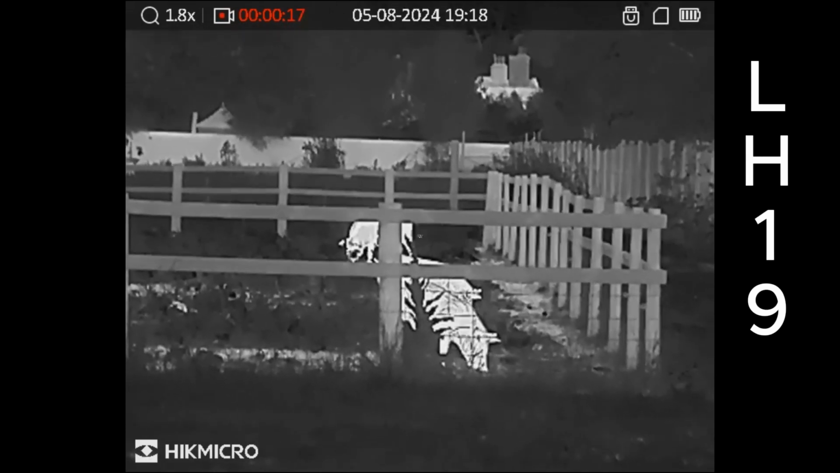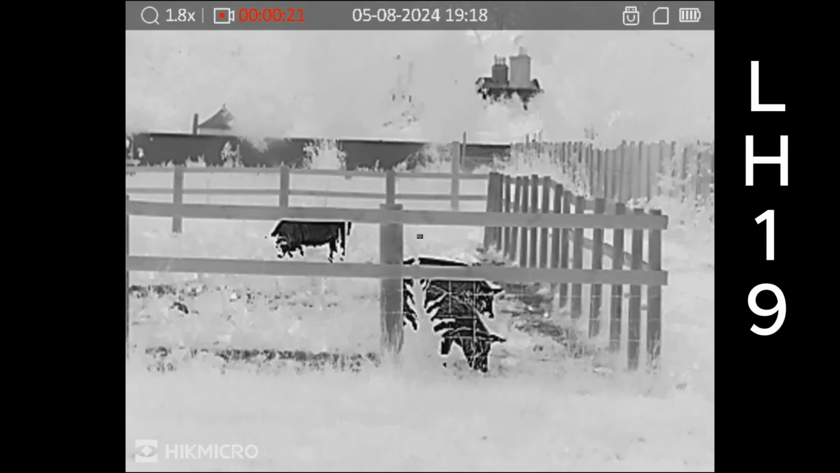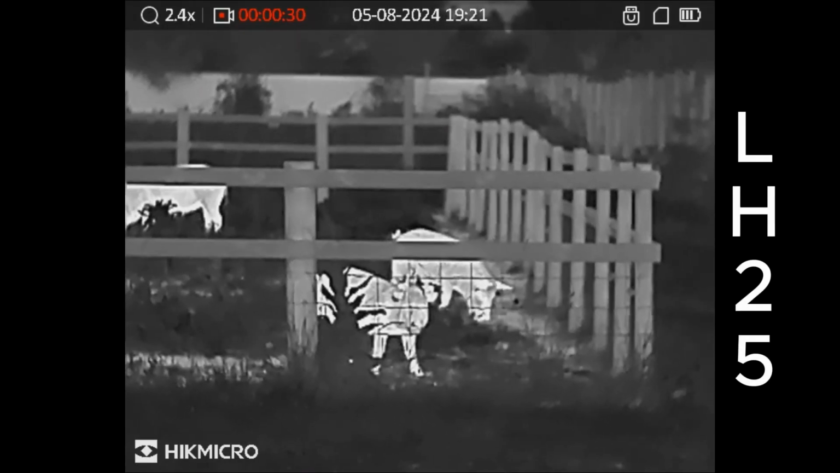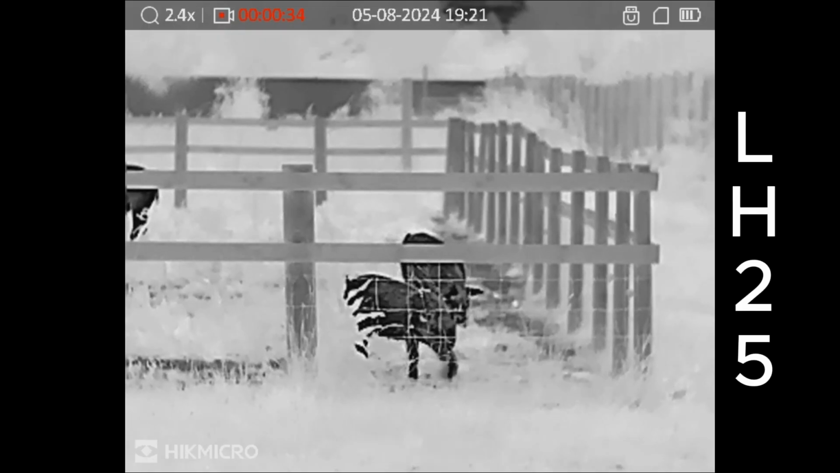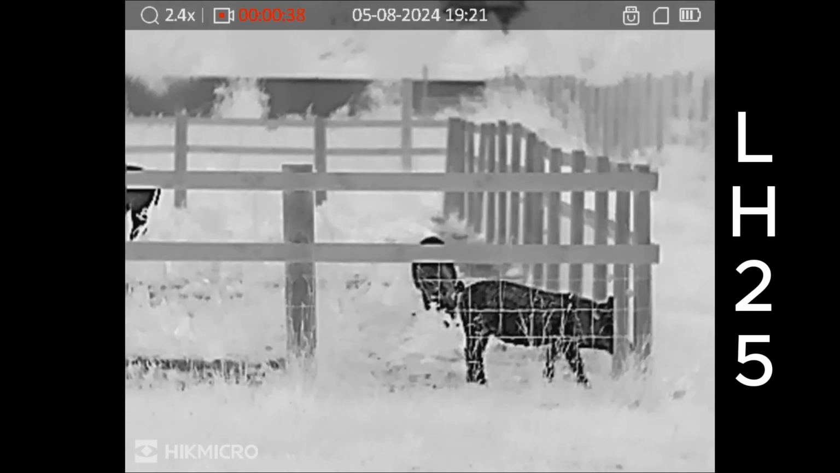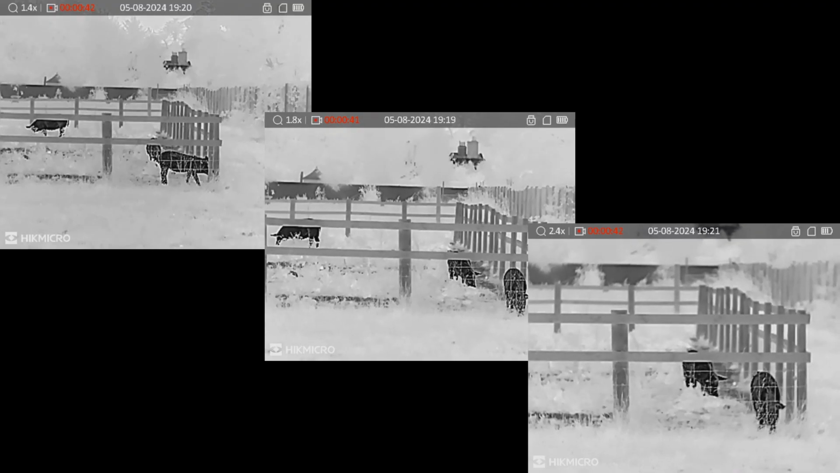Again, the quality of those pigs is much better on black hot, and you can actually see the hair on them now, and it will show up even better when we switch to the 25. Black hot's always my favorite. It gives you a much better image of the animals you're looking at. What I'm going to do now is switch back to all three.